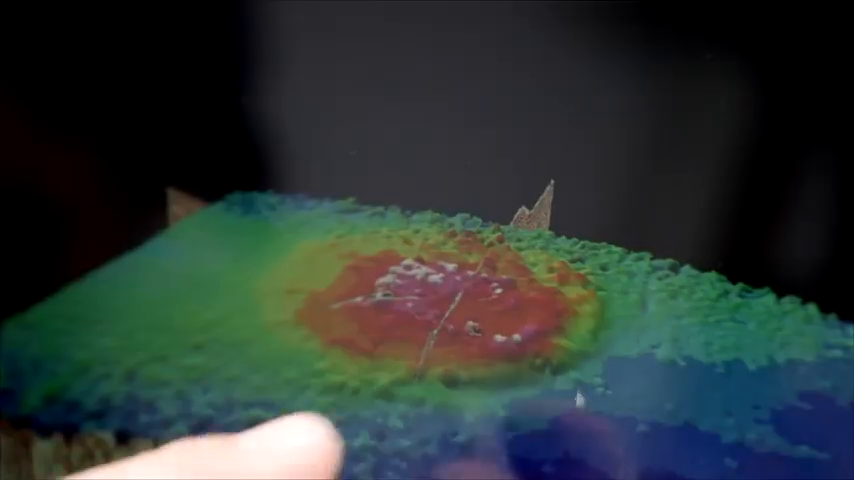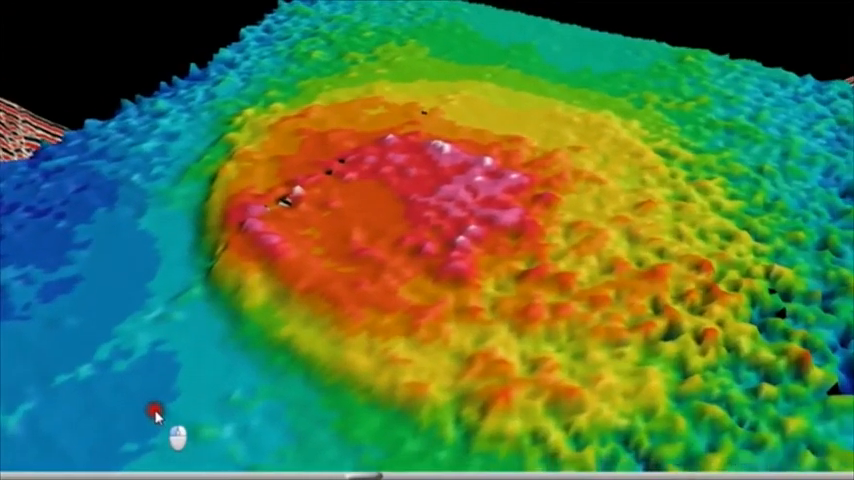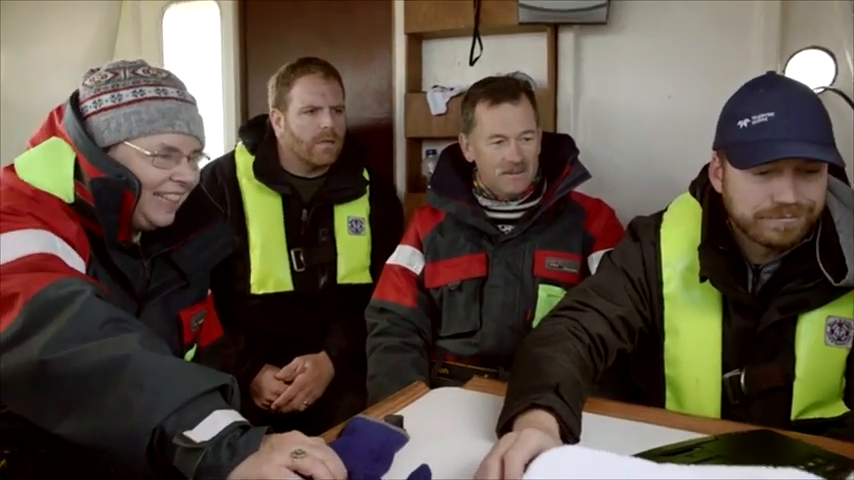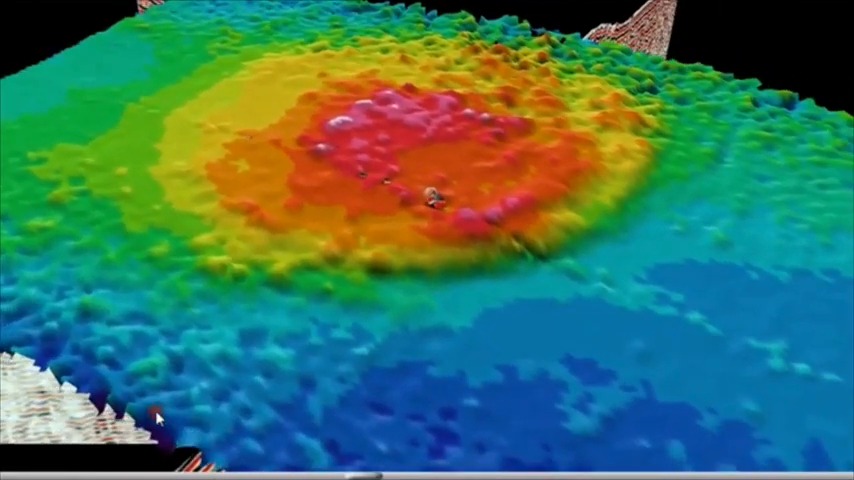So no question there's a feature down there. There's a definite step in the landscape here. That's fabulous. It's really clear. Look at that. Look at the curve there. It's circular. That's not ordinary. So am I to understand that this is a monument? Is this a henge? Well, that's the million-dollar question.